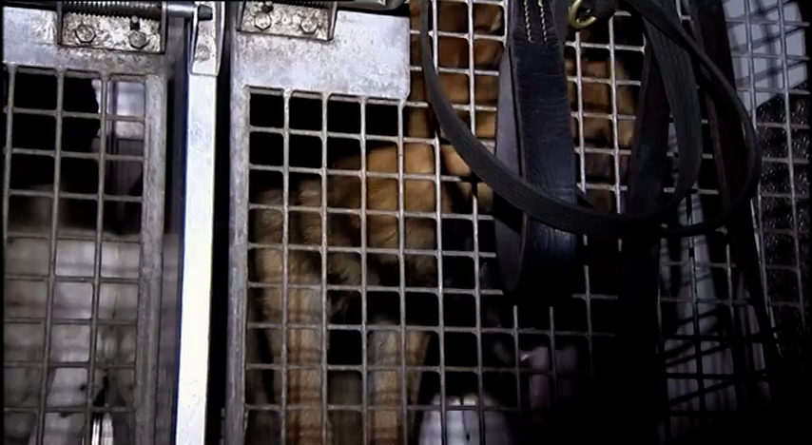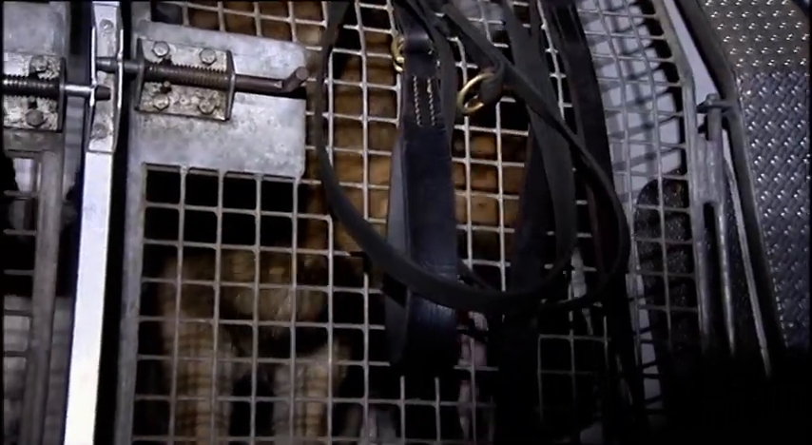We're in a marked vehicle. We don't want the marked vehicle seen anywhere near the address before they've got in. It's a bit of a giveaway. It's police dogs all the way down the side of it. Landshark Zeus won't be involved. He hasn't the right skills.